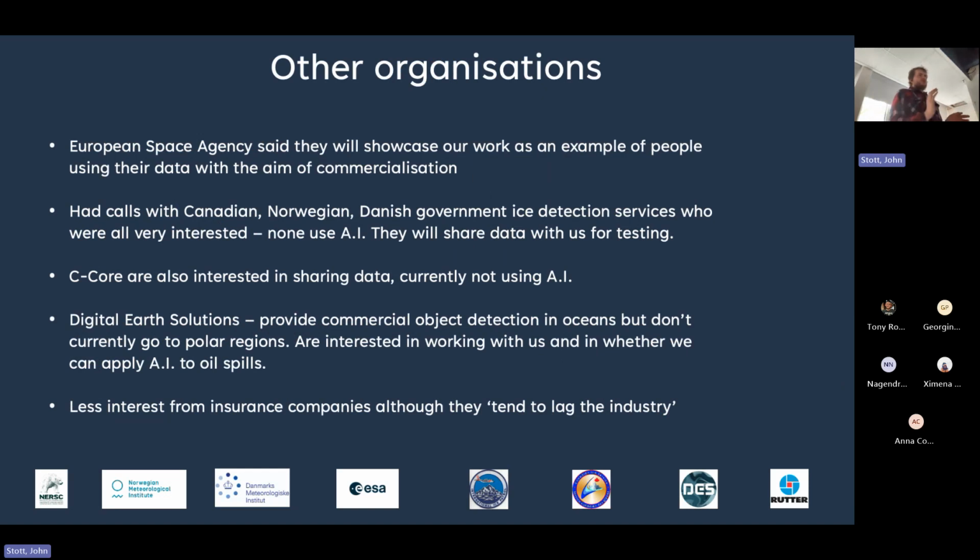Some examples of other organizations that we spoke to: European Space Agency, the commercialization team. They actually showcased our work as an example of observational scientists using their data. The pure aim for them was to show that commercialization projects with Earth observation was possible. We had calls with Canadian, Norwegian, Danish government ice services. They were all very interested. None of them use AI or deep learning.